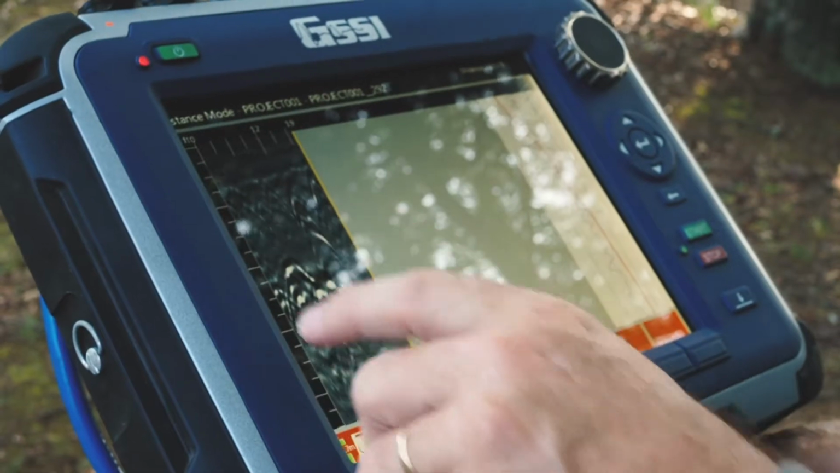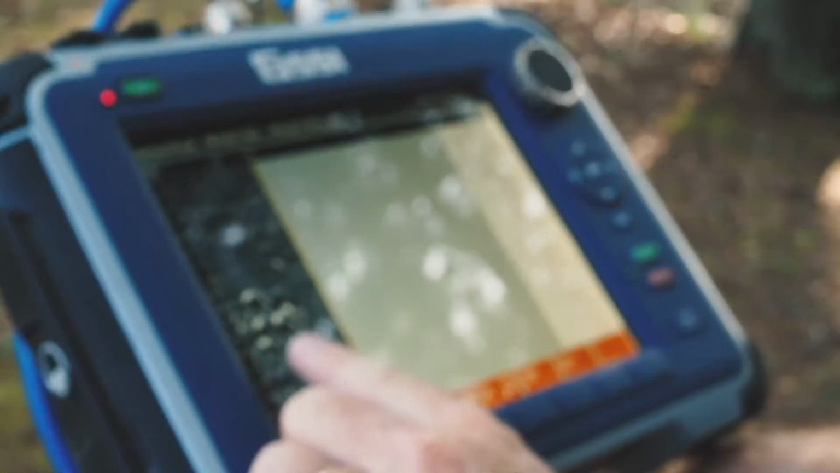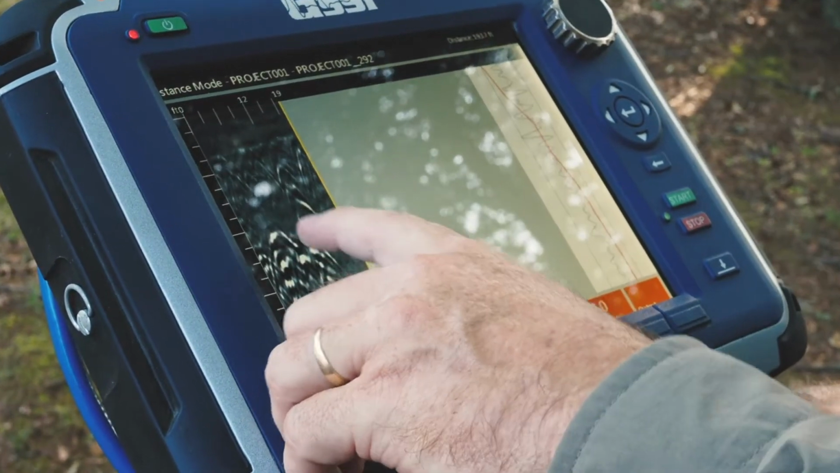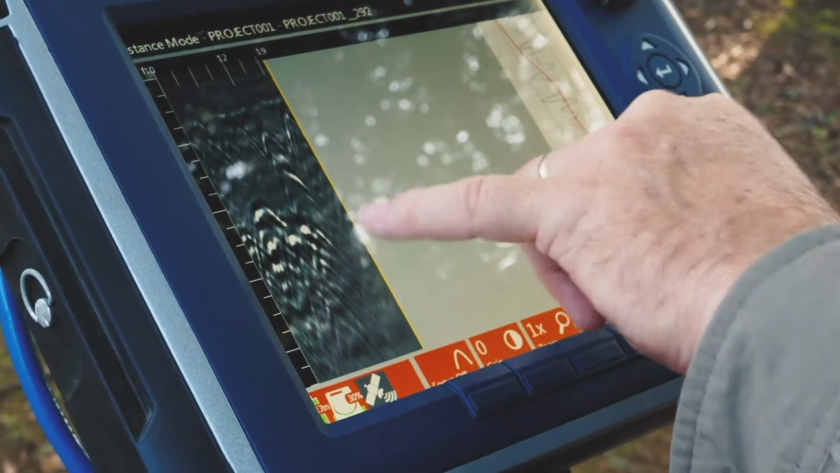We're in the burial area, but if you want to slide around behind me and look at this screen, I think you might be able to see it. What we're looking for is this under the ground. If you look, you can see that arch on the screen.